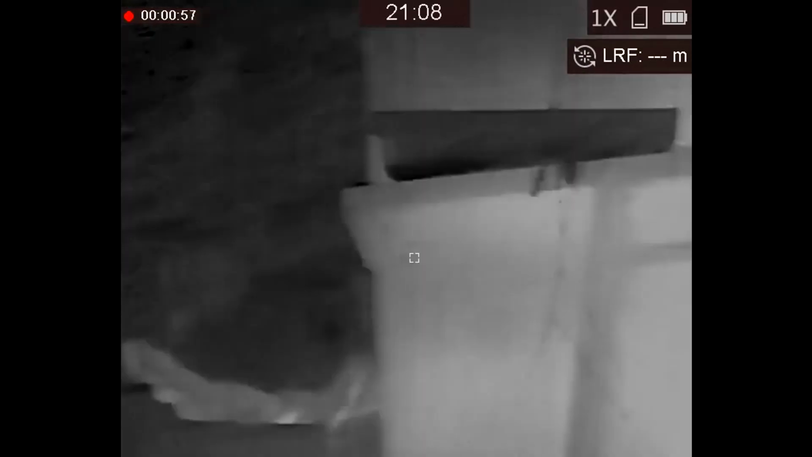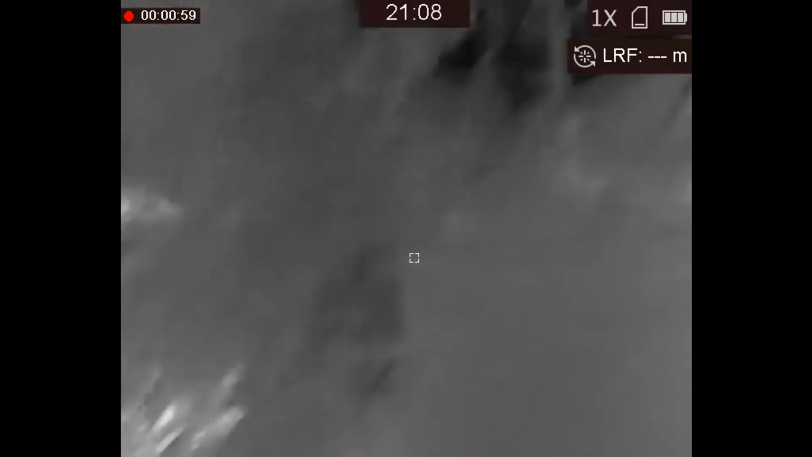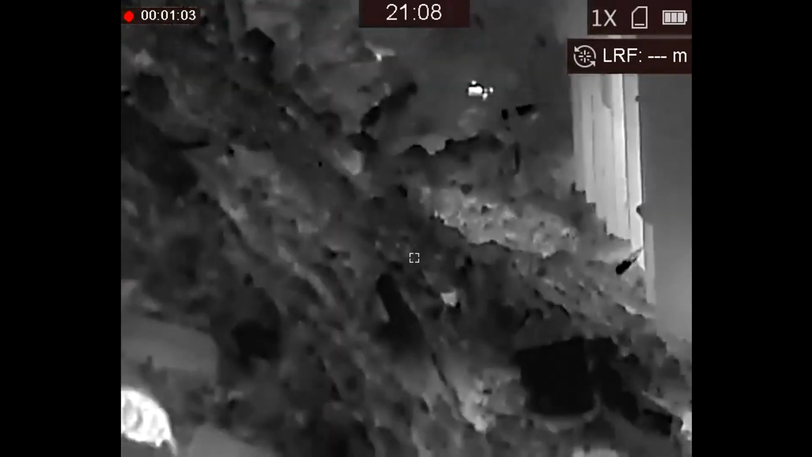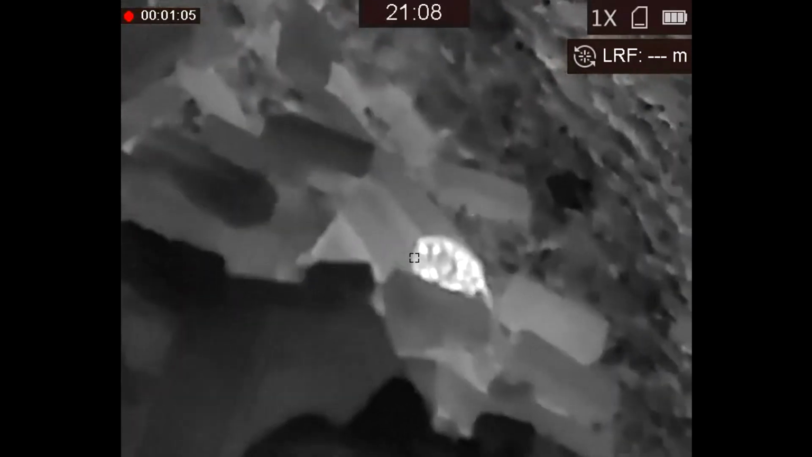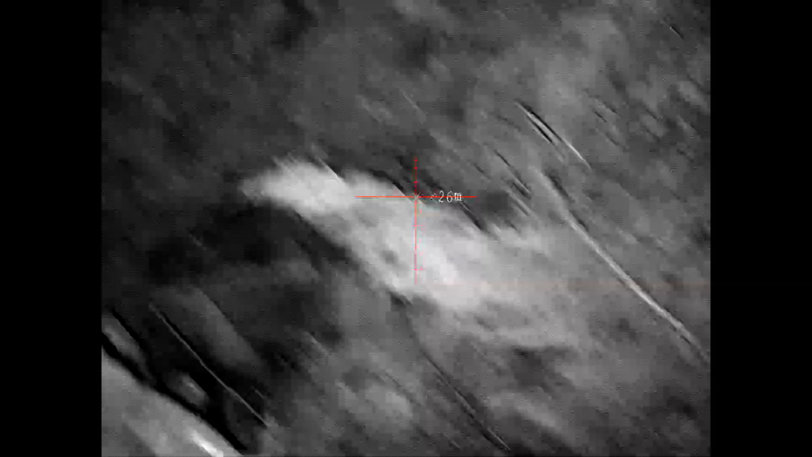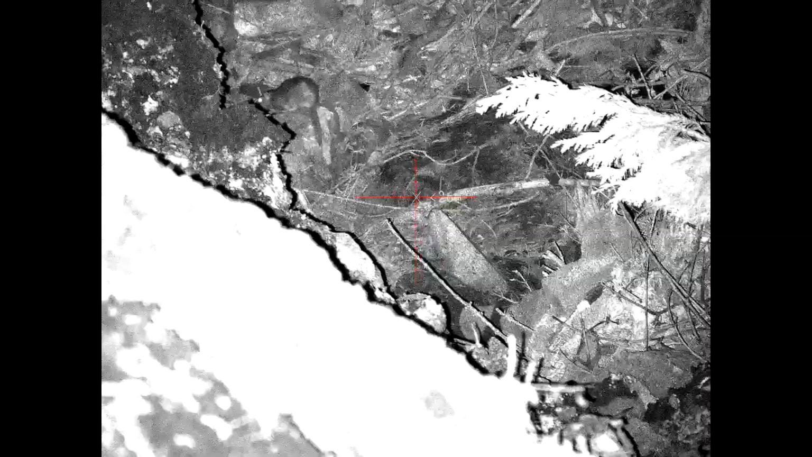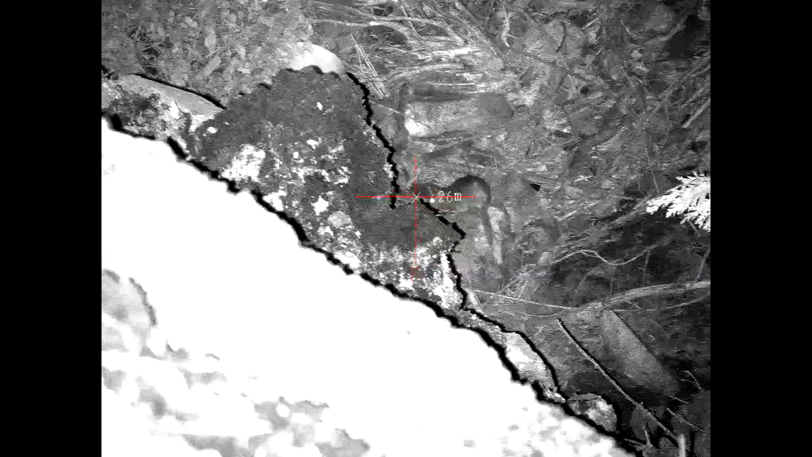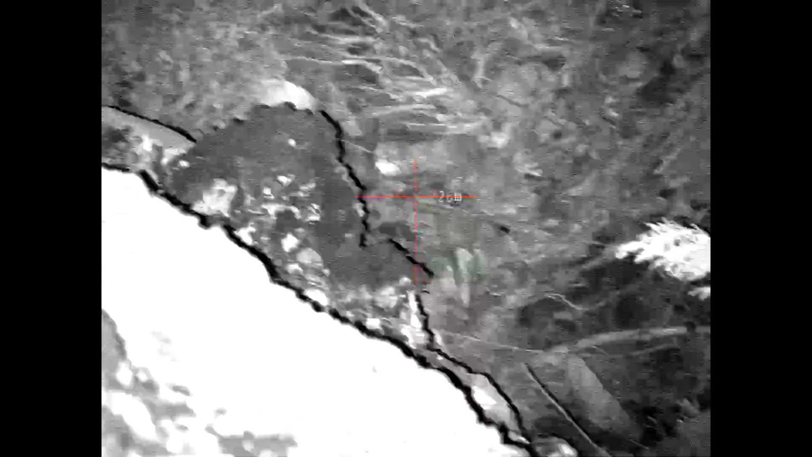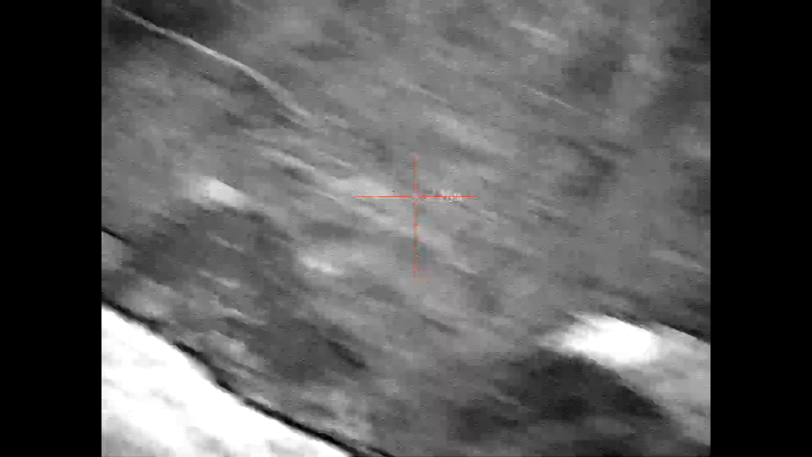I spotted another rat at the near end of the wood pile, but by the time I had the rifle shouldered, it had moved, so Stuart with his Steiner thermal spotter guided me on it a bit further on the left. There's one walking up the bottom. Yep. Oh. See him? Yep, that was him. Oh, empty mag.